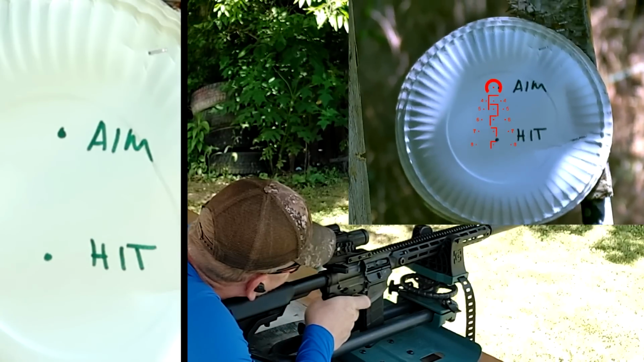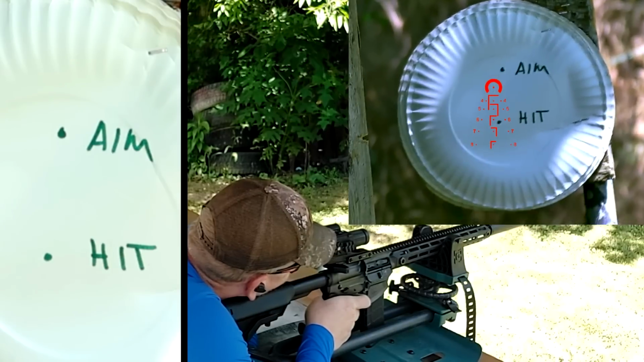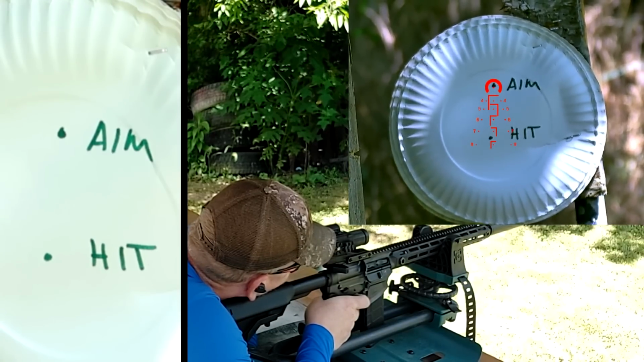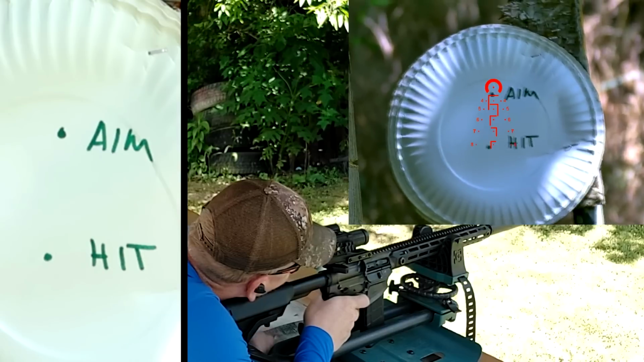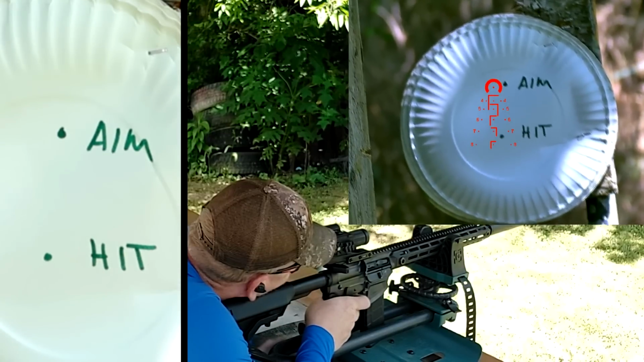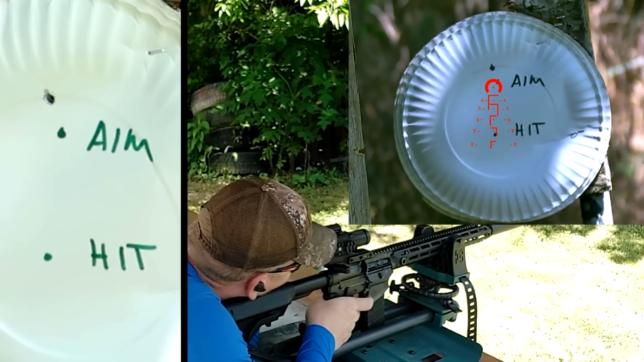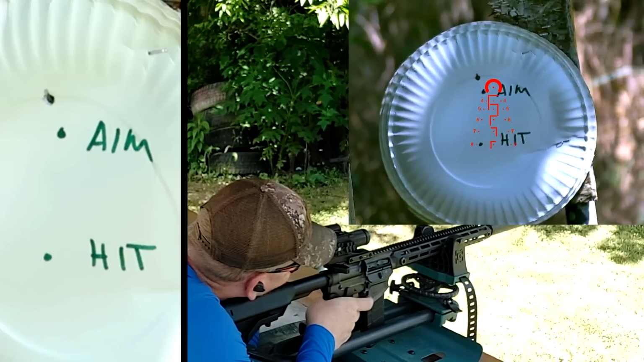Now you can see I'm aiming at the top dot. I changed the reticle too. I kind of like this reticle. Aiming at the top dot, I want my hit near the bottom at 10 yards. All right, so we hit slightly high.